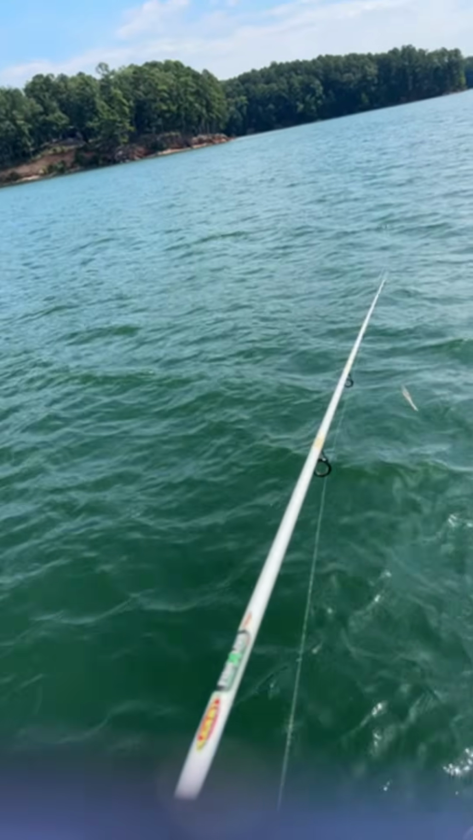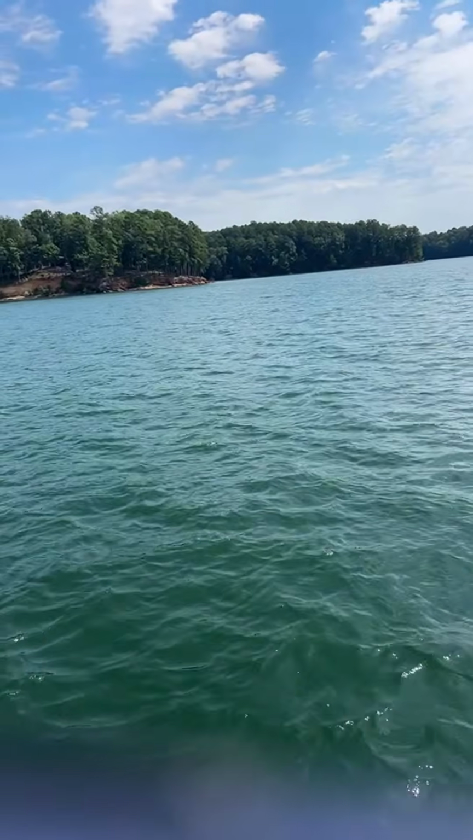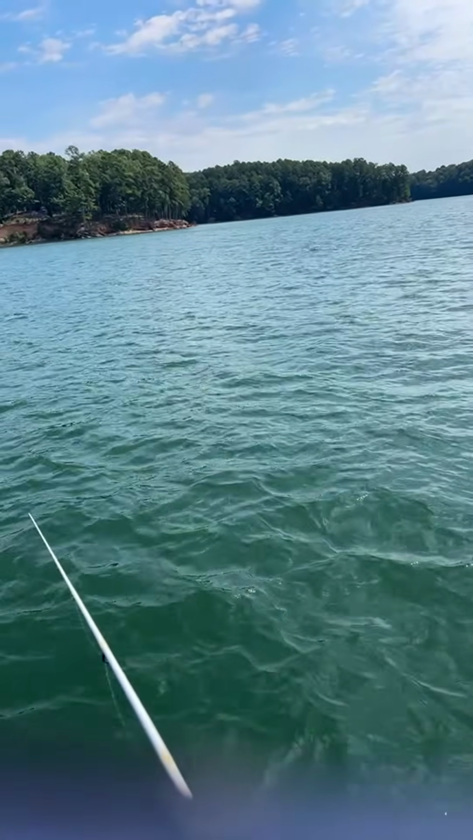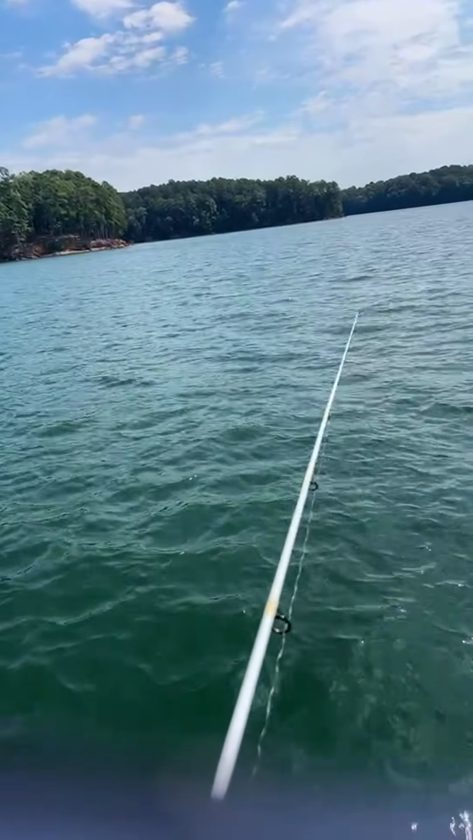Slapping TV says he wants to see me catch one before he goes to work. Yeah, I'm gonna try to hang in here for about 10 more minutes trying this technique, because I did want to come out here and try something different.